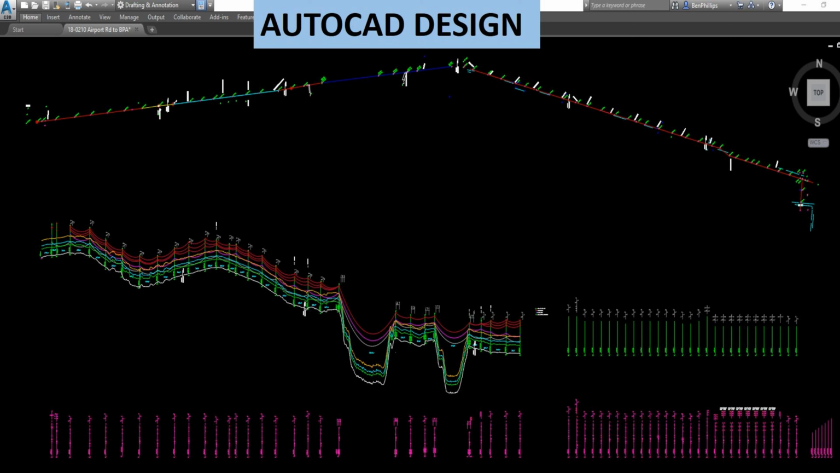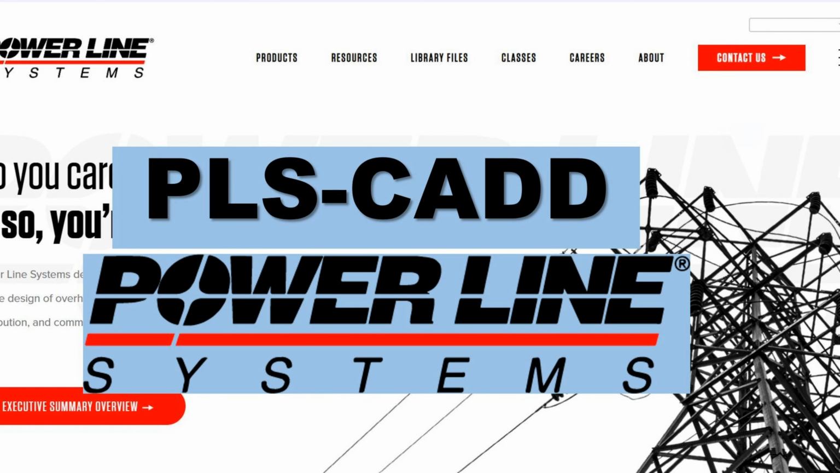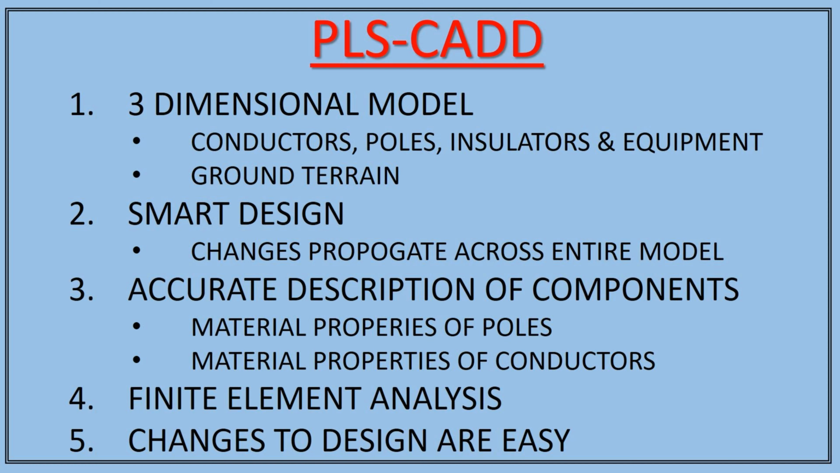Traditionally, a program called AutoCAD has been used to design these projects. In the fall of 2019, the district purchased a program called PLS CADD, a program made specifically for the design of transmission lines. PLS CADD is a superior product in this case because it is a three-dimensional model of conductors, poles, insulators, and other equipment used. It is a three-dimensional model of the ground terrain underneath of our conductors. It is a smart design, changes propagate across the entire model.